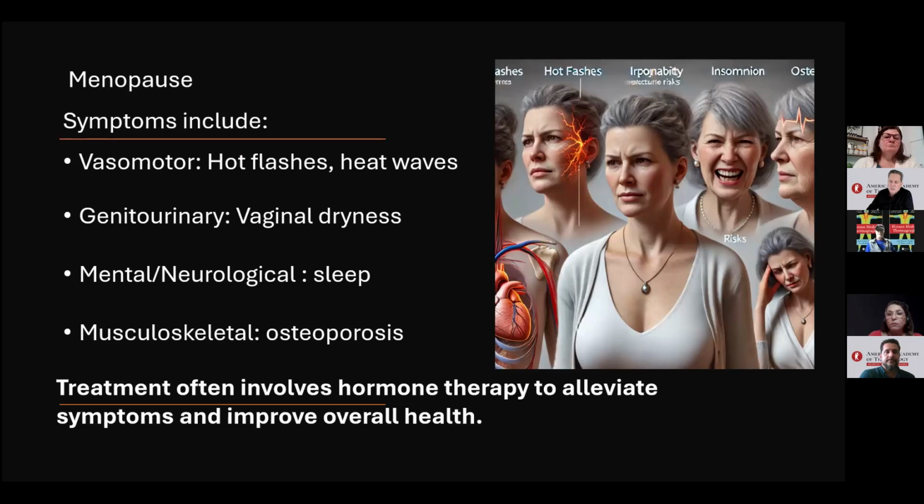The main symptoms are vasomotor, like hot flashes, heat waves, genitourinary symptoms, like vaginal dryness, changes in mood, sleep, and the onset of chronic diseases such as osteoporosis and sarcopenia. Hormone therapy is often needed to reduce symptoms and increase a woman's overall health.